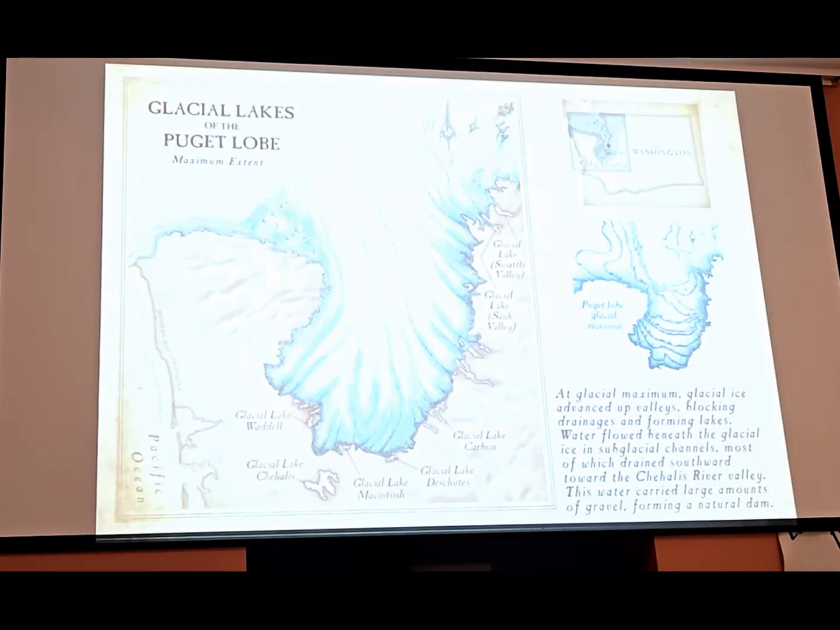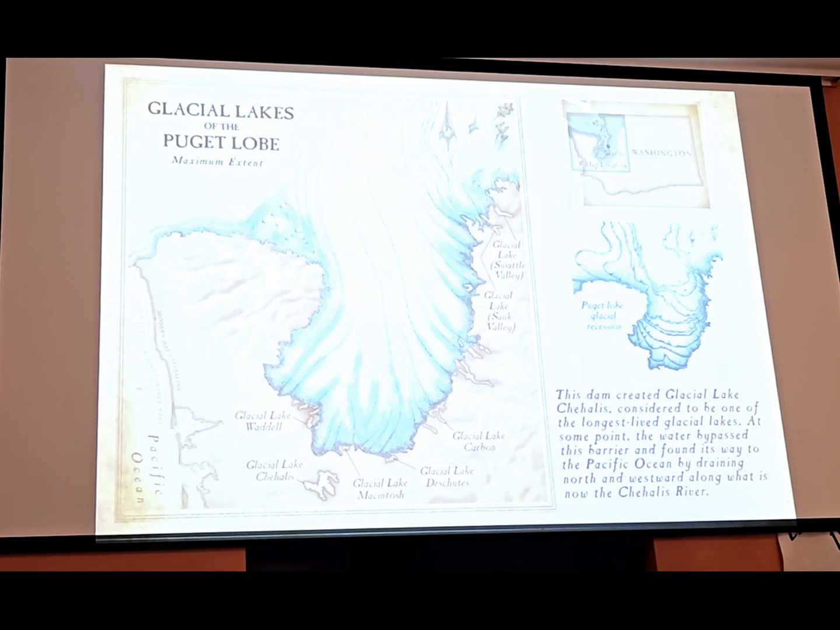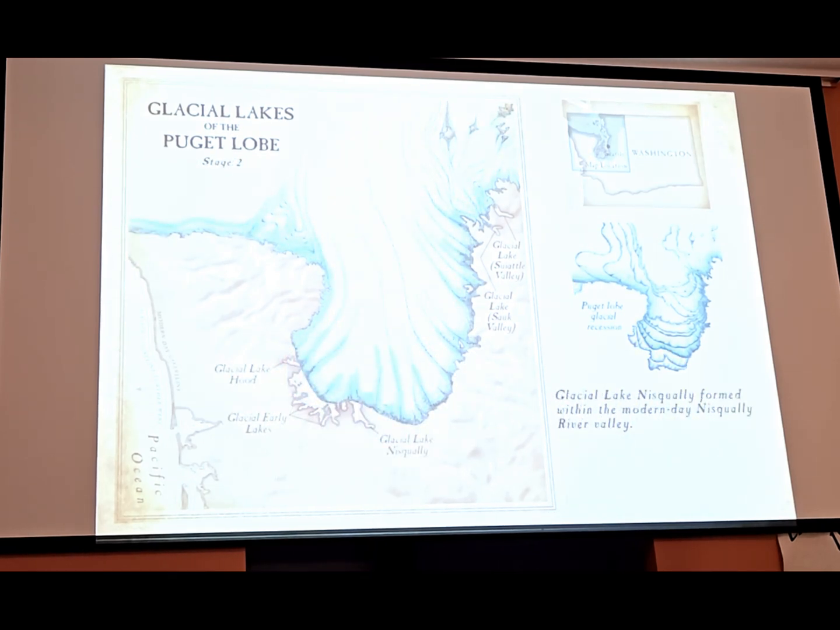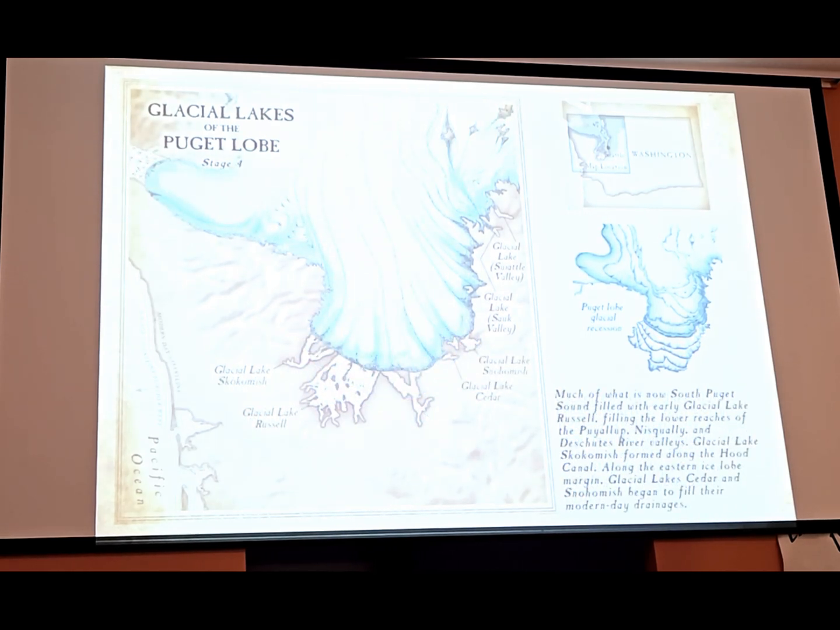And we used those two ideas to make a series of really simplified maps to show the various glacial lakes that formed in the Puget Lowland as the Cordilleran ice sheet receded over time. So I'm just going to click through a sequence that culminates in our modern day Puget Sound. Okay, we can see Glacial Lake Hood, Glacial Lake Nisqually, Glacial Lake Puyallup, Glacial Lake Russell.